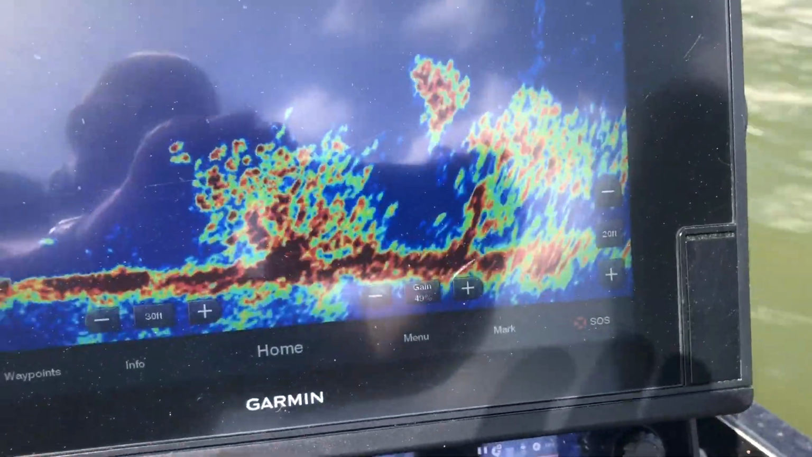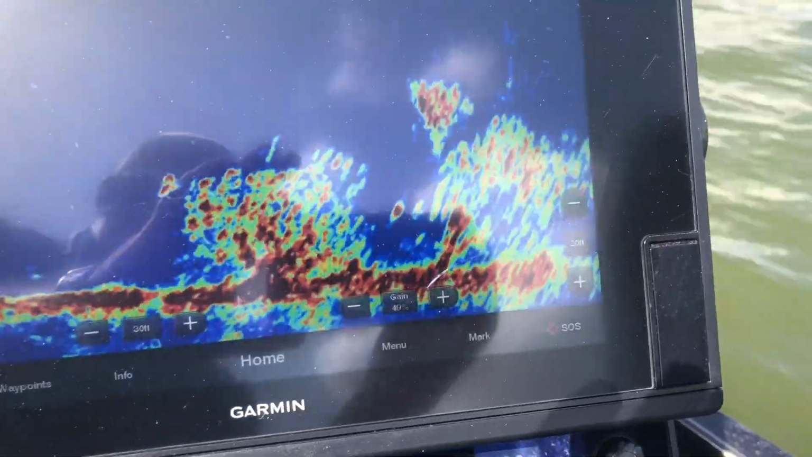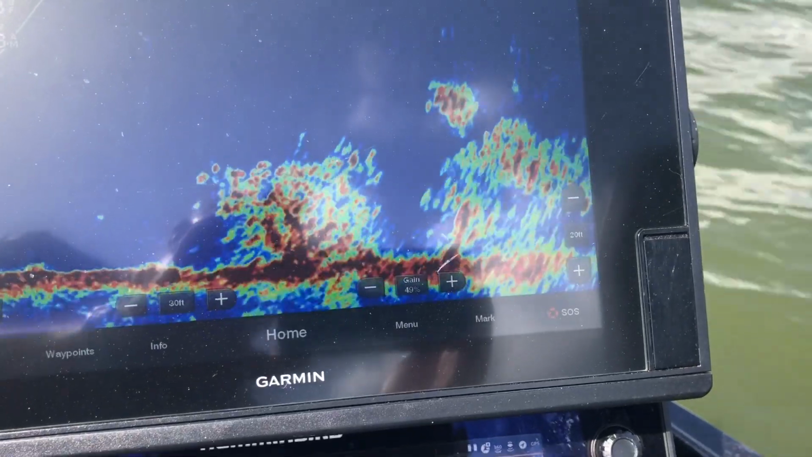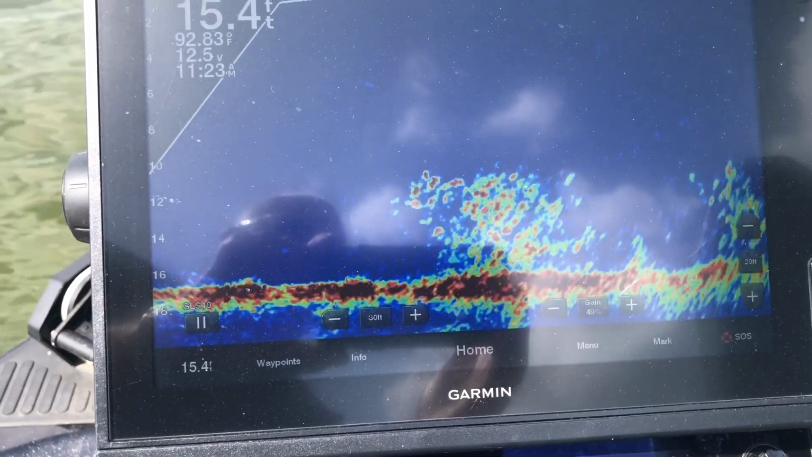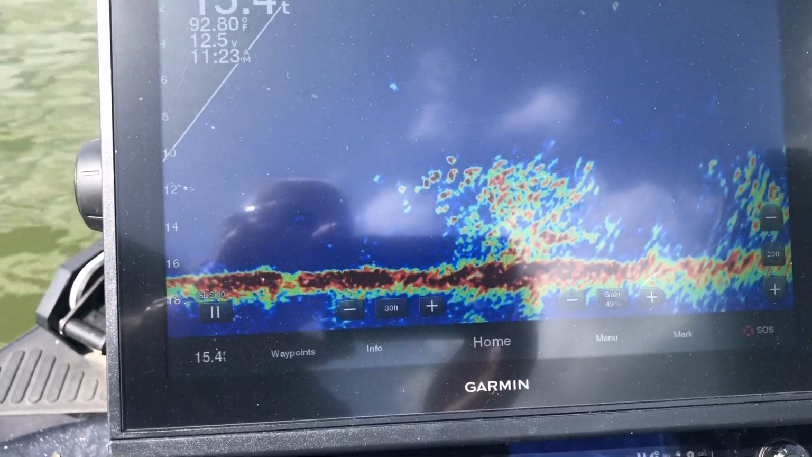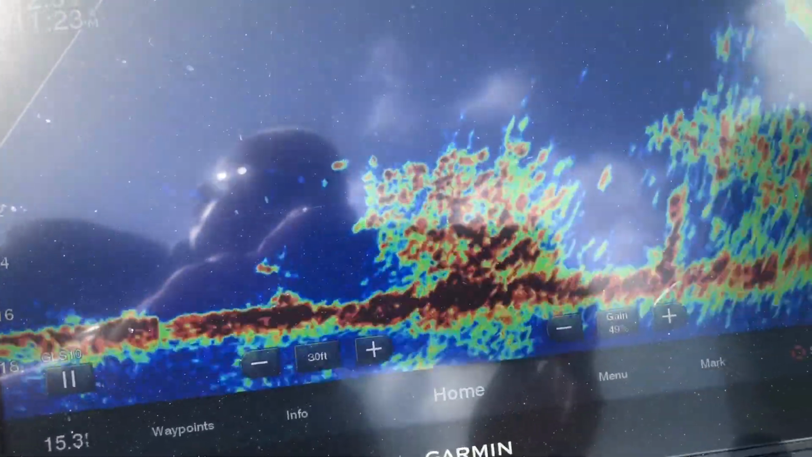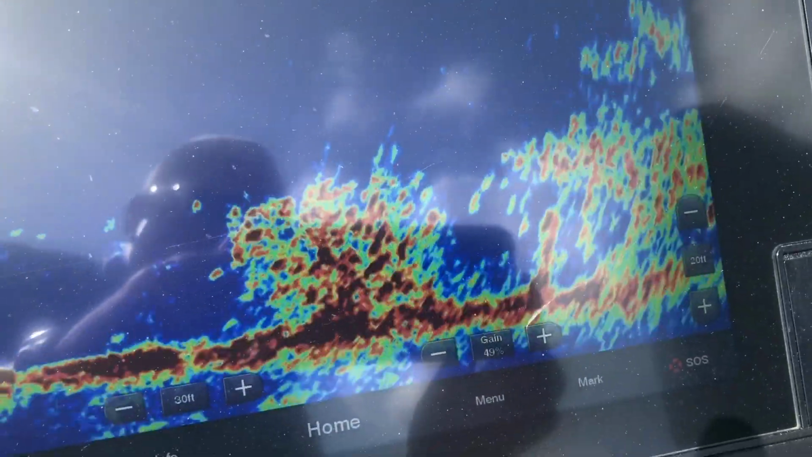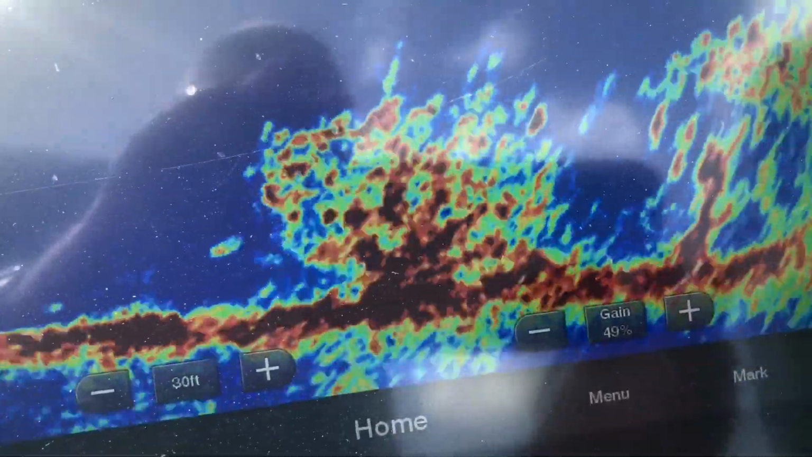All right, let me show you what we were doing here. We're getting ready to leave, but I'm taking the Live Scope electric mount that I use and rotating it to those brush piles. We're staying back eight or ten feet from the brush pile so we don't spook the fish. And there are right many in there, as you can see. A lot of big ones too, swimming around.